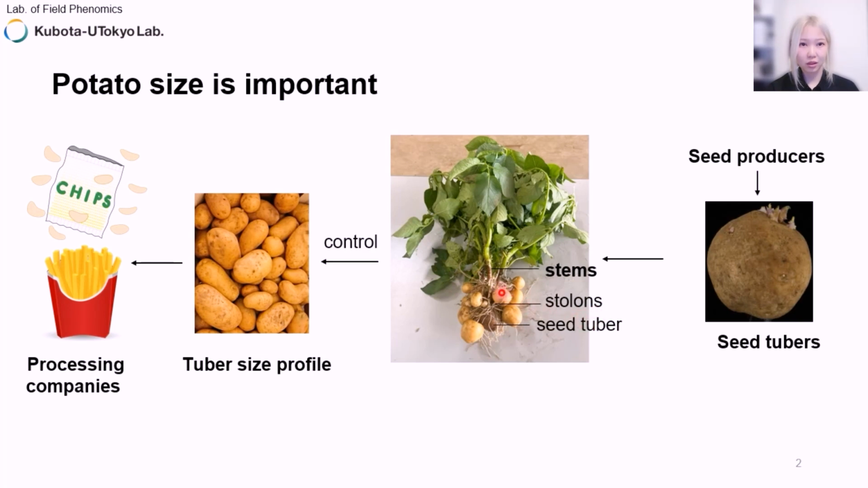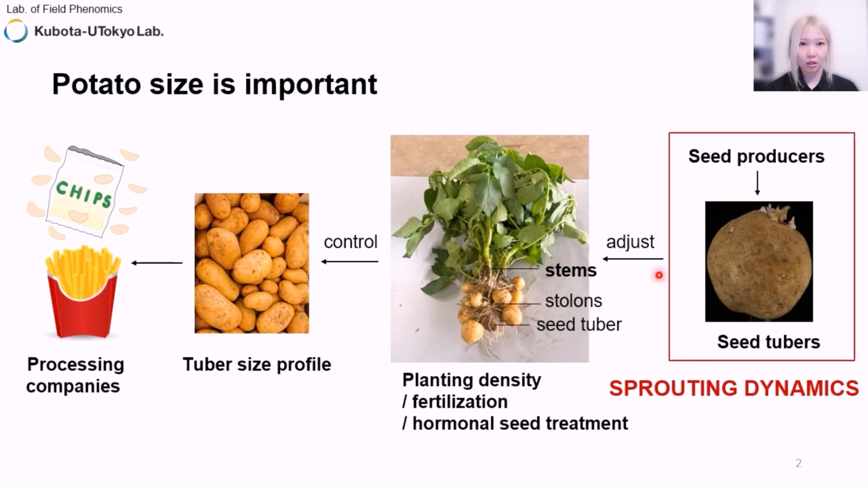So actually, the tuber size profile is influenced by the plant stems, which grow from the sprouts of the seed tuber provided by seed producers. If we can understand the sprouting dynamics of seed potatoes, we can adjust the tuber size profile through many methods, such as planting density, fertilization, hormonal seed treatments.